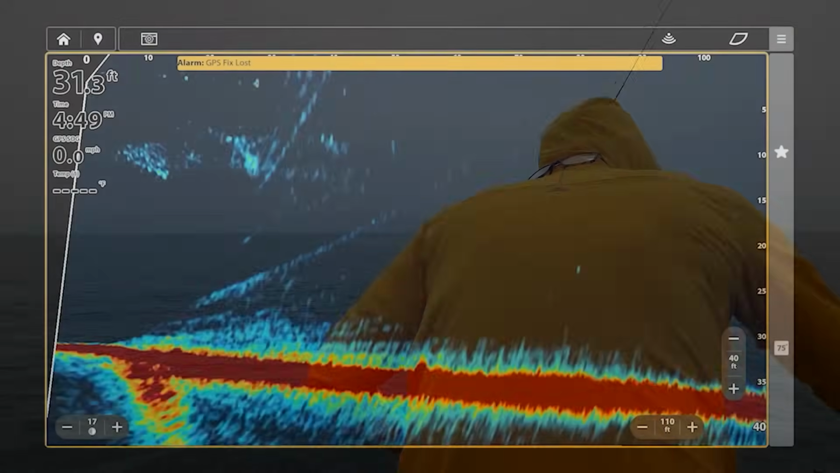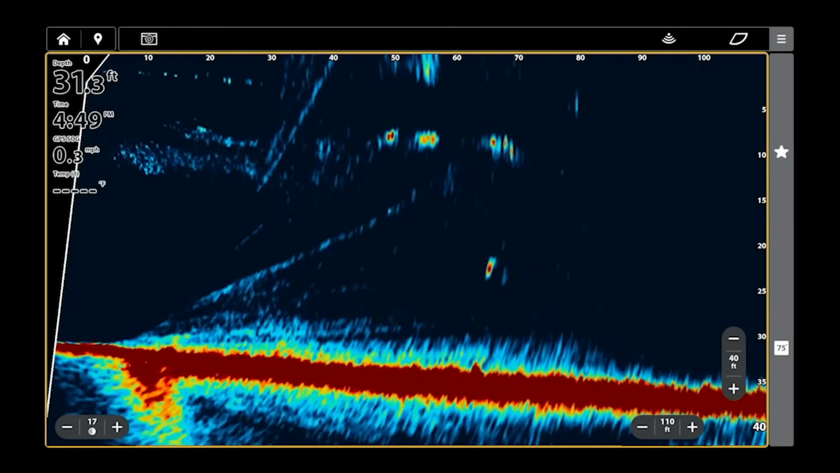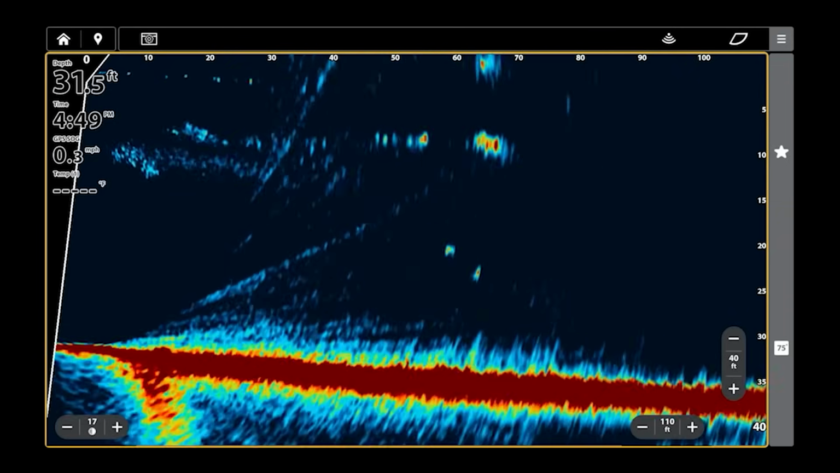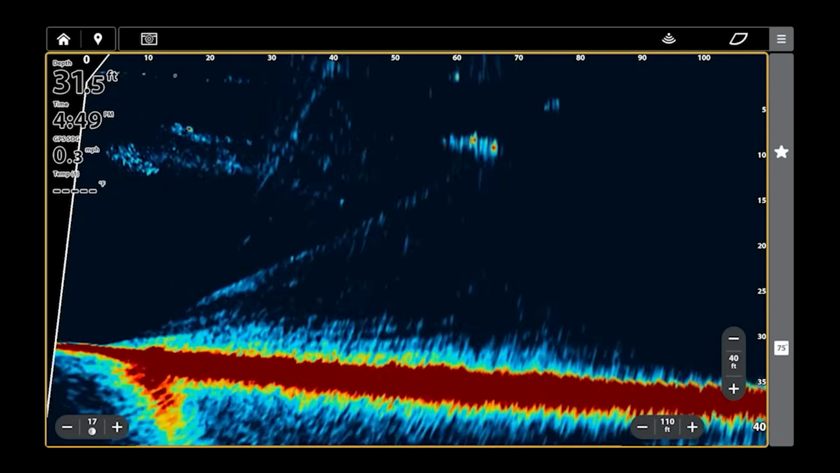Now, we're messing with stinger hooks and things like that, and you definitely can do that. I think sometimes you don't get as many bites, but if you keep them hooked up, that's obviously more important. Here we go.